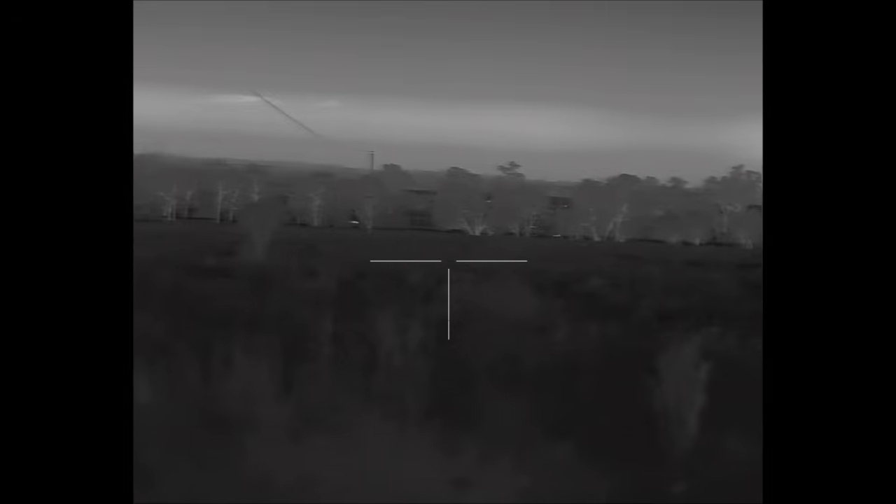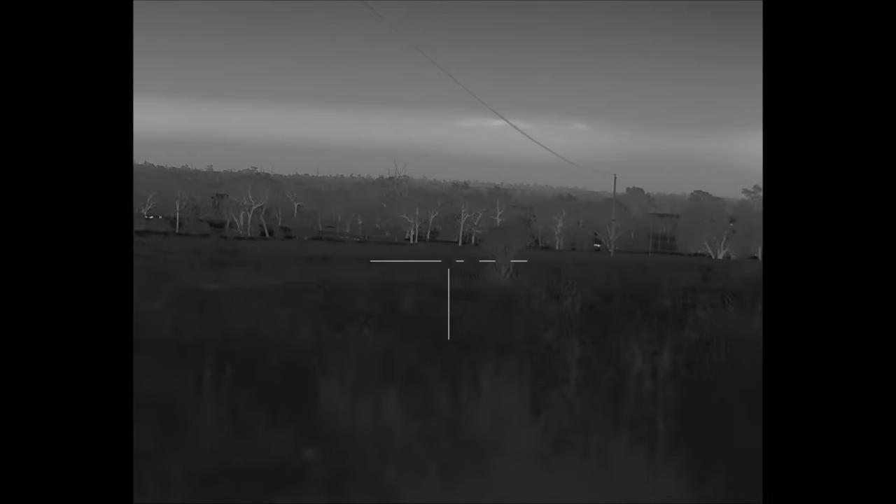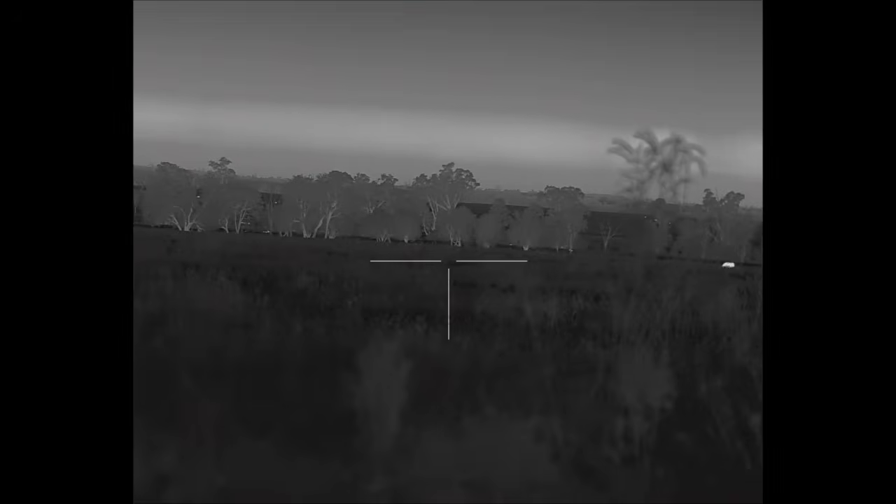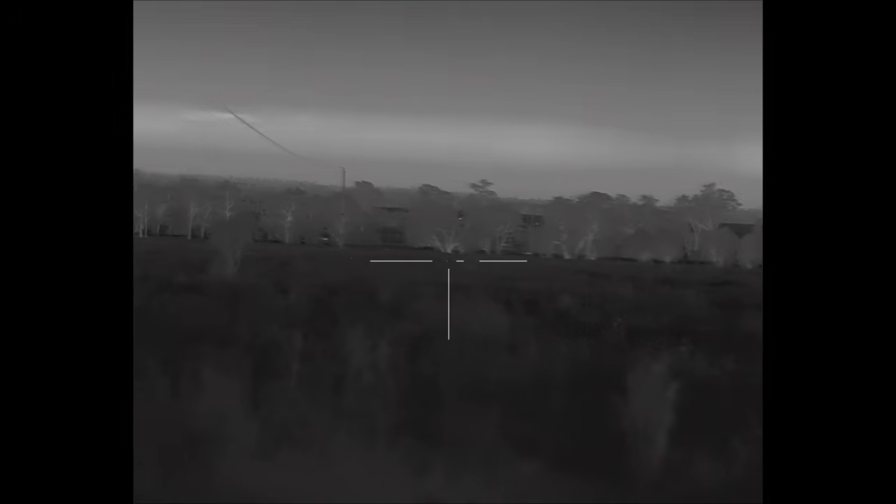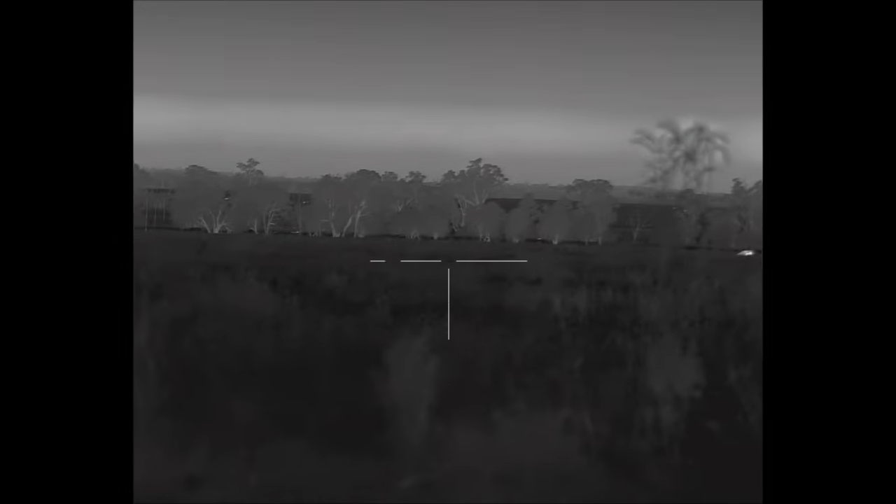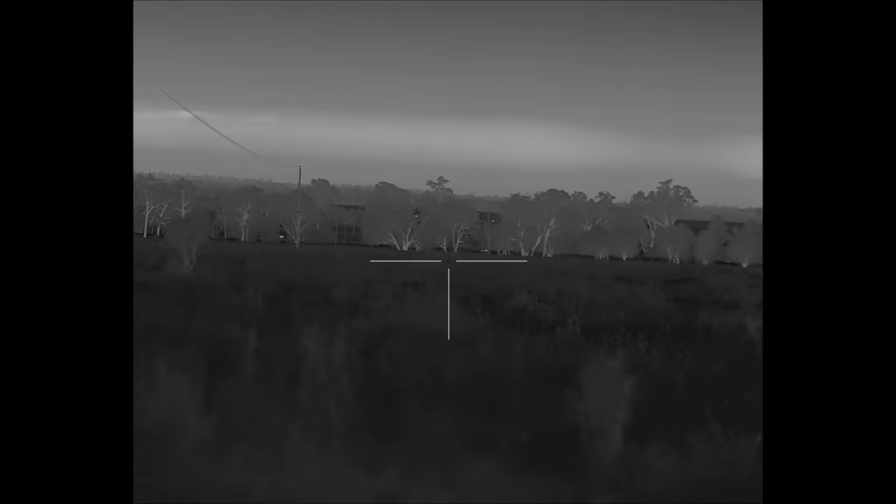Heap of cattle over there, and there may have been. So they're just down here, about 500 metres I think, but maybe you could try a pig squeal or something maybe to get them to come.